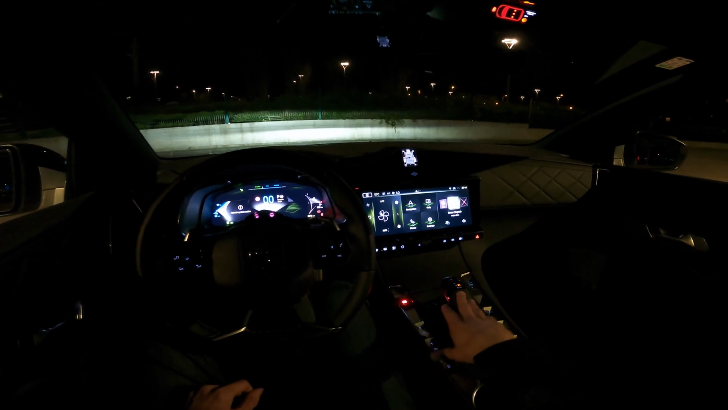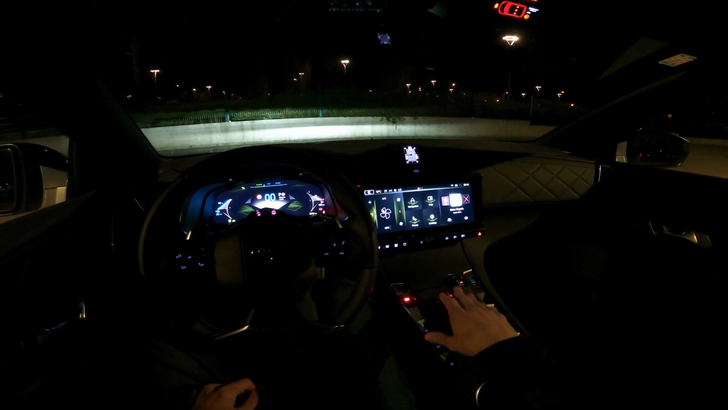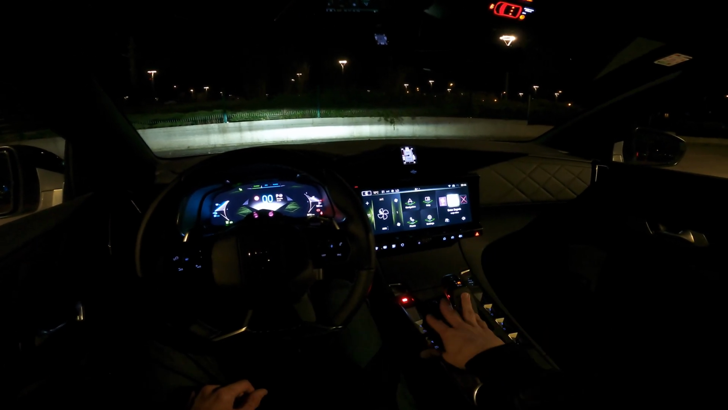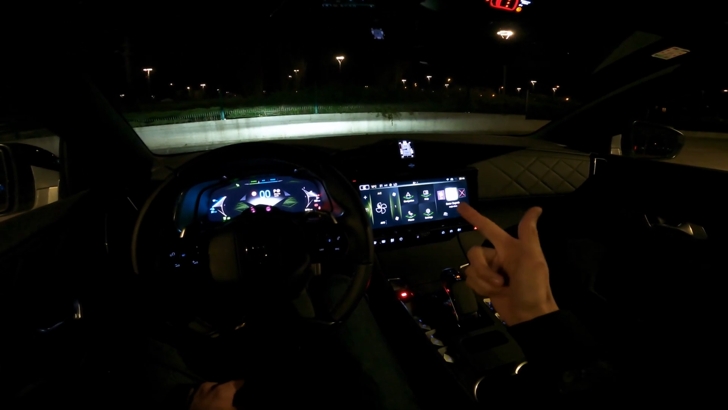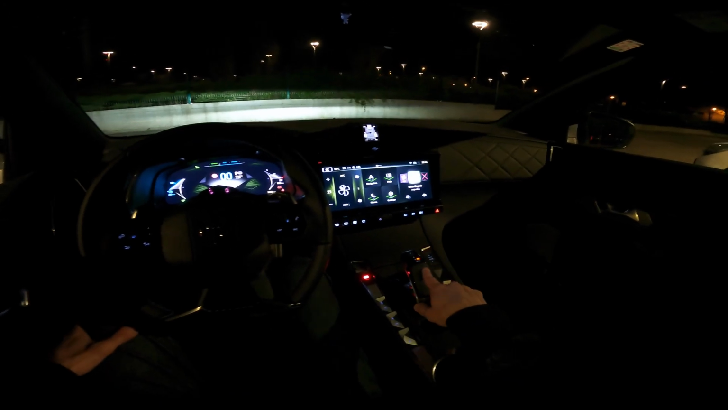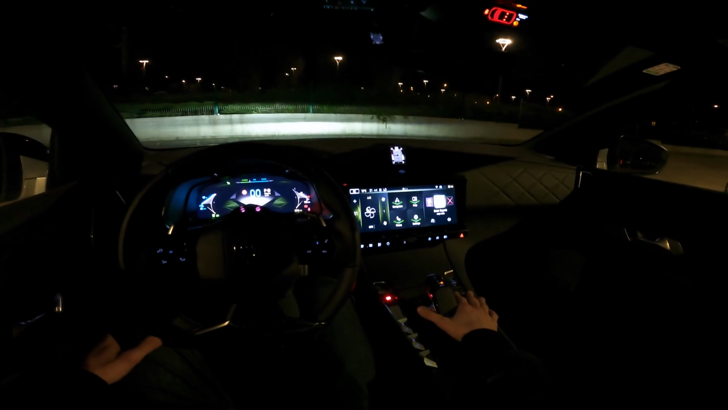This is the first plug-in hybrid with 225 horsepower, and this is front-wheel drive. Now there's also two stronger versions. The first one is 300 horsepower all-wheel drive plug-in hybrid, and 360 horsepower also all-wheel drive plug-in hybrid. We have an 8-speed automatic in all cars, standard.